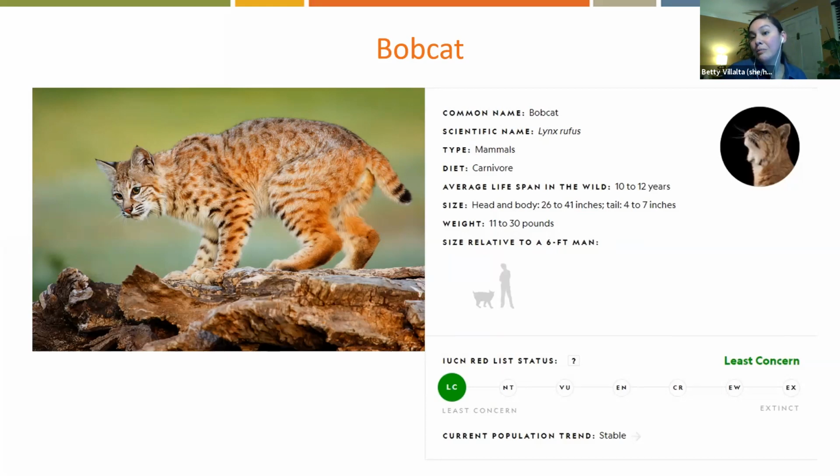So one of the fun facts, they can live 10 to 50 years in the wild. And another fun fact is that we know that domesticated cats do not like water very much. But bobcats actually really enjoy water and are very good swimmers, which I thought was kind of cool.